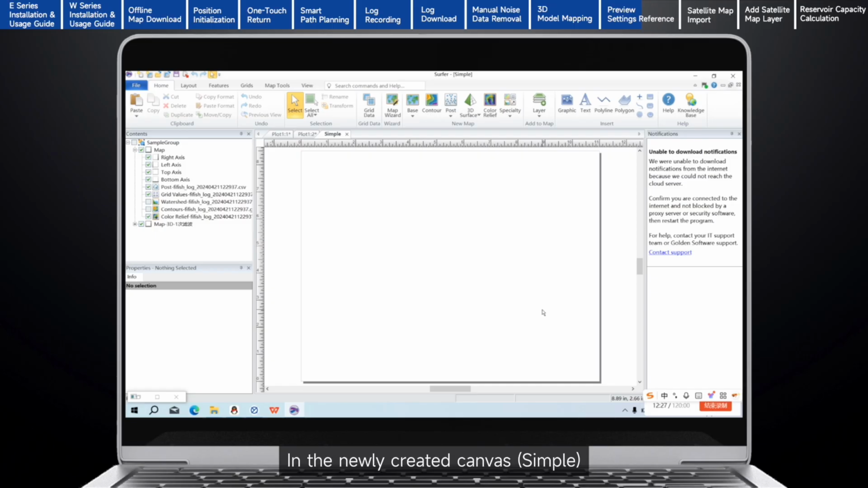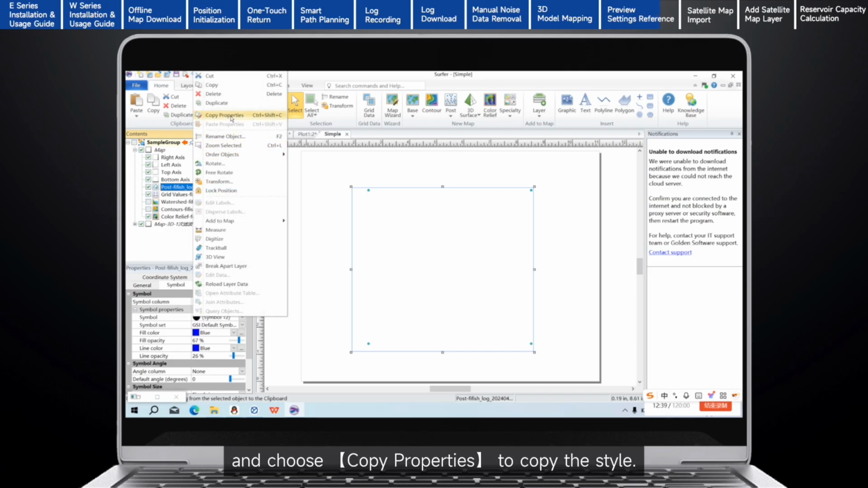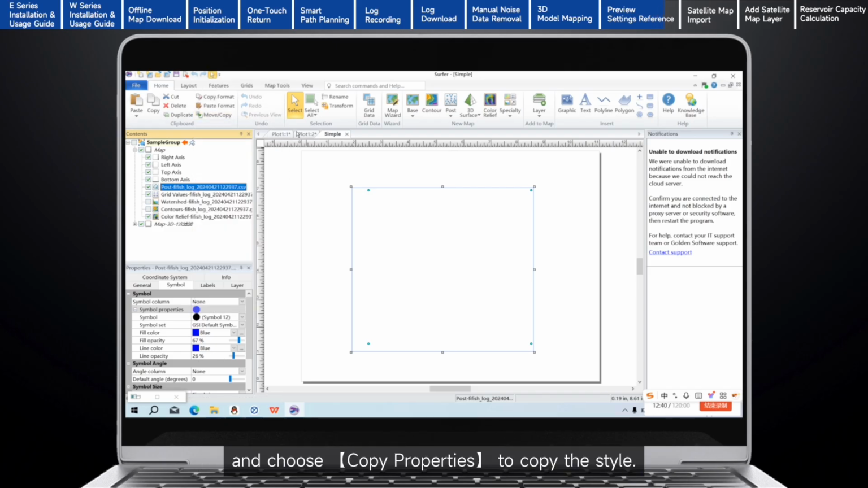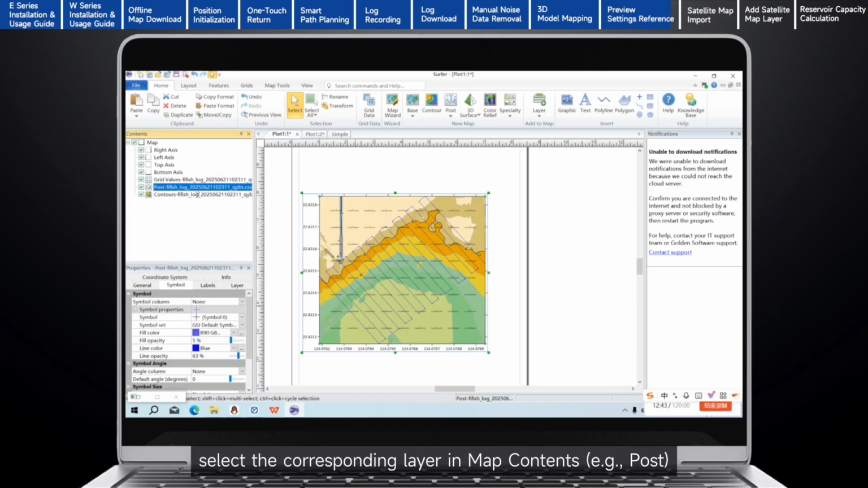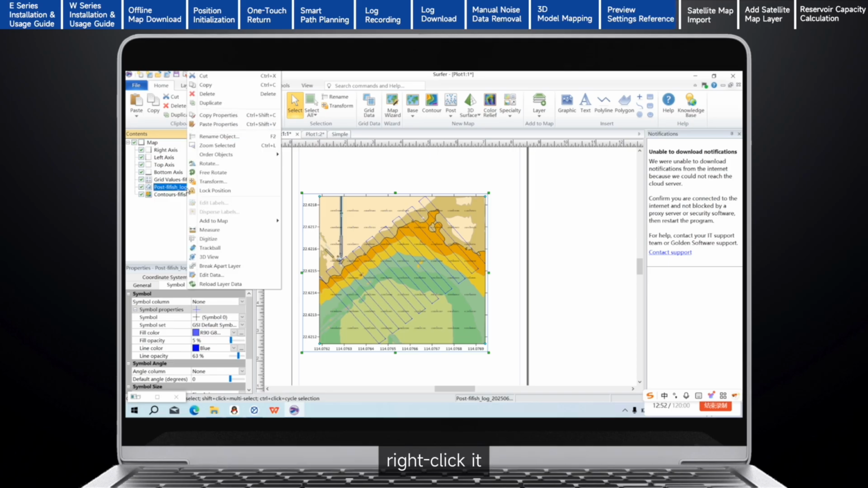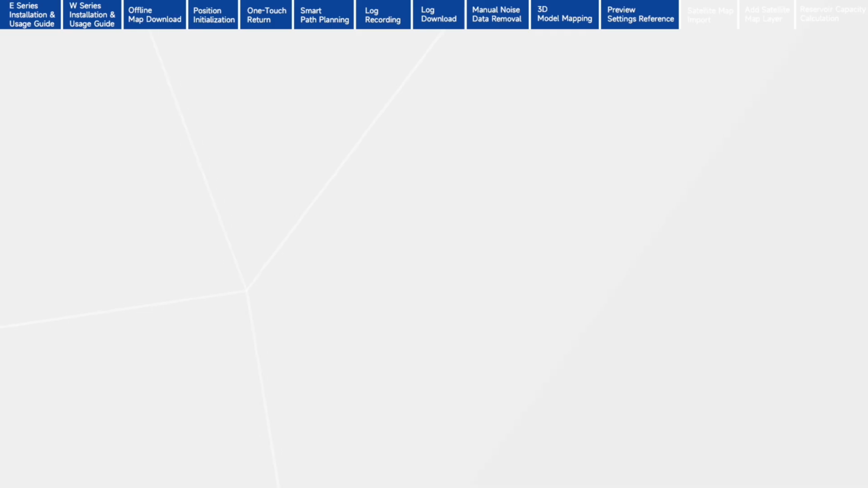In the newly created canvas, Simple, select a layer in the map contents on the left, for example, Post. Right-click it and choose Copy Properties to copy the style. Return to Plot 1. Select the corresponding layer in map contents, for example, Post. Right-click it and choose Paste Properties to paste the style. The quick setup is complete.